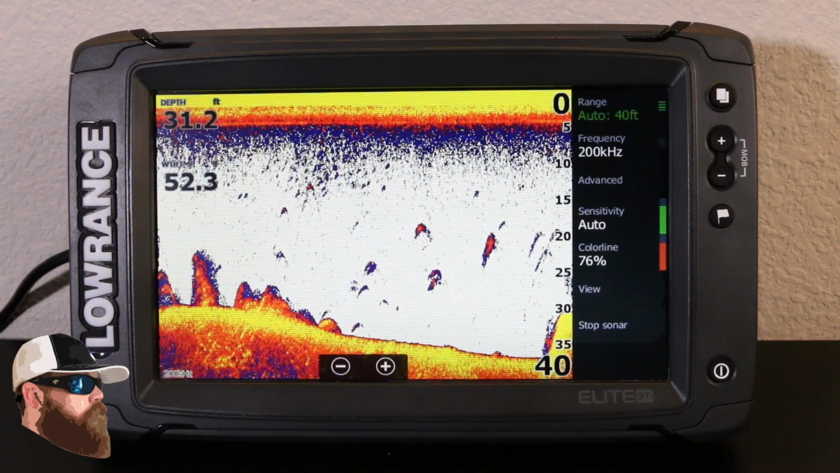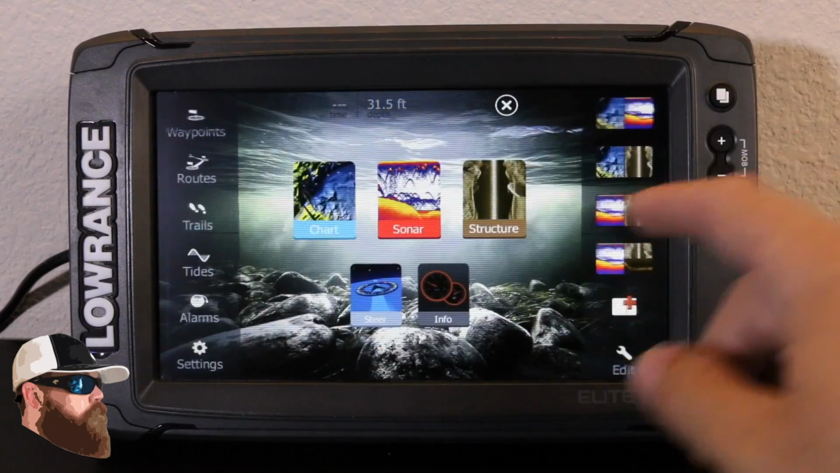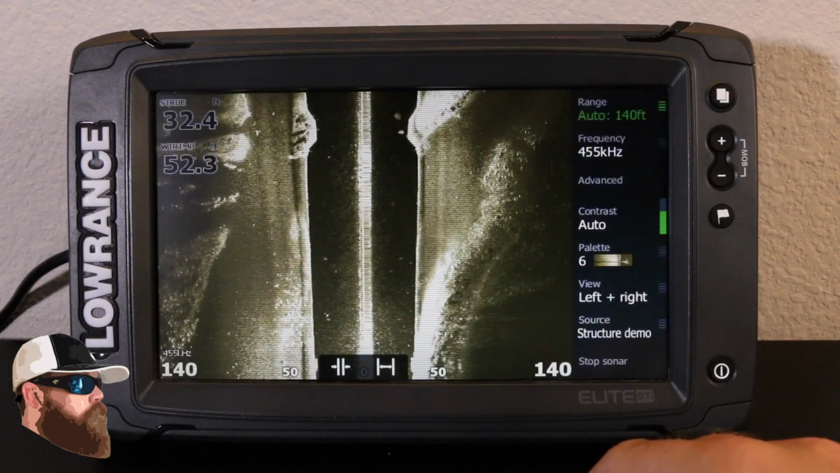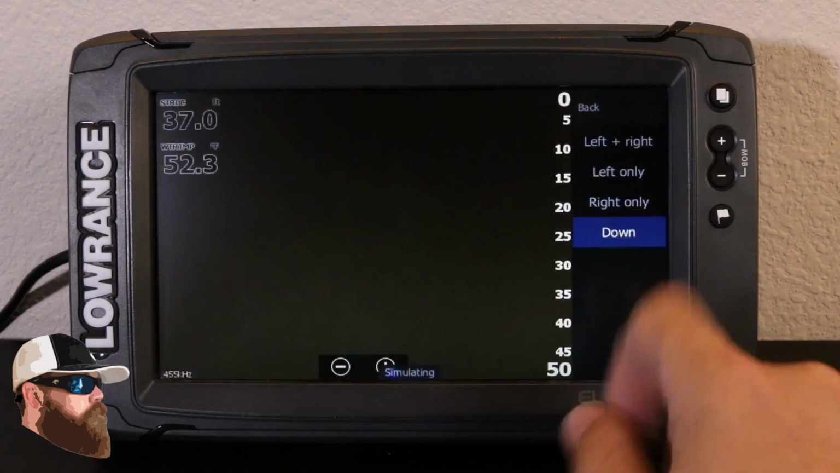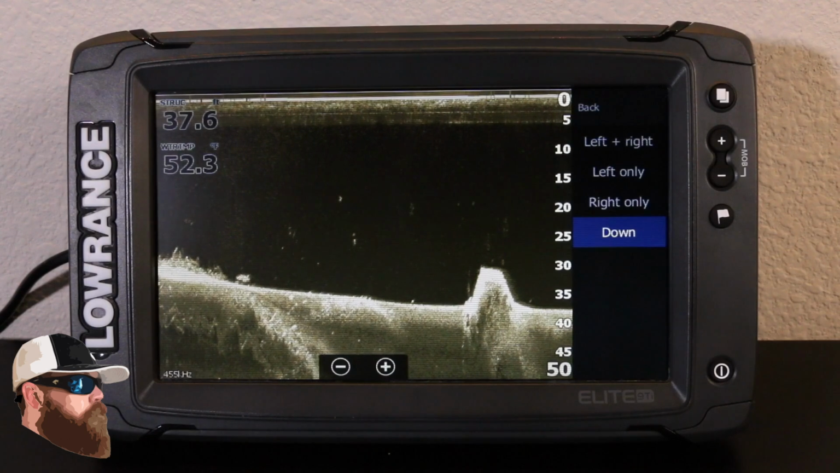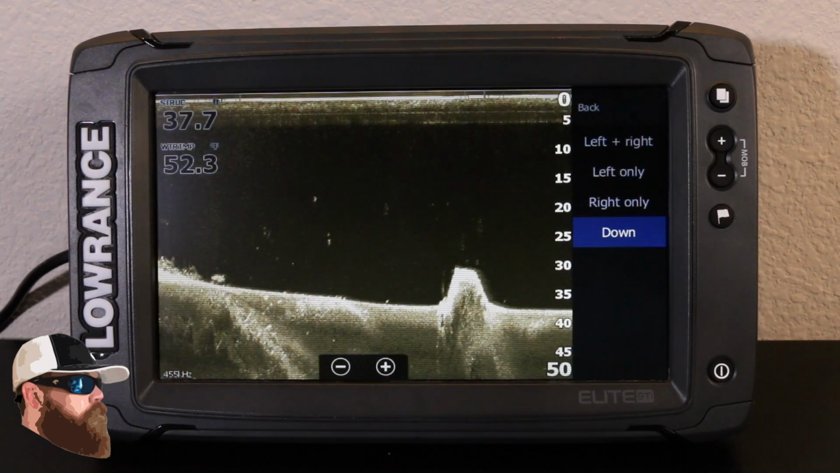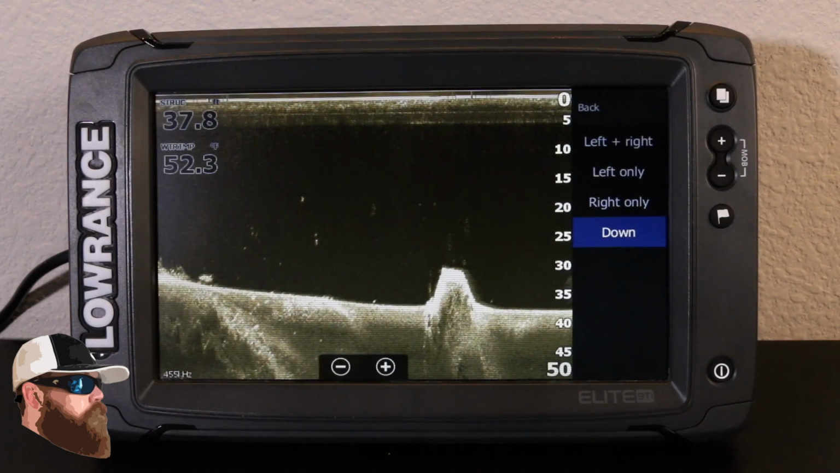So let's take a look at down imaging. Down imaging is going to be similar to that of your Sonar. So if you come over your structure and we're looking at the down imaging version, it's a little bit more detailed. Everything's a little bit smaller, but you get a better idea of what you're looking at. So it's going to mark the exact same way.